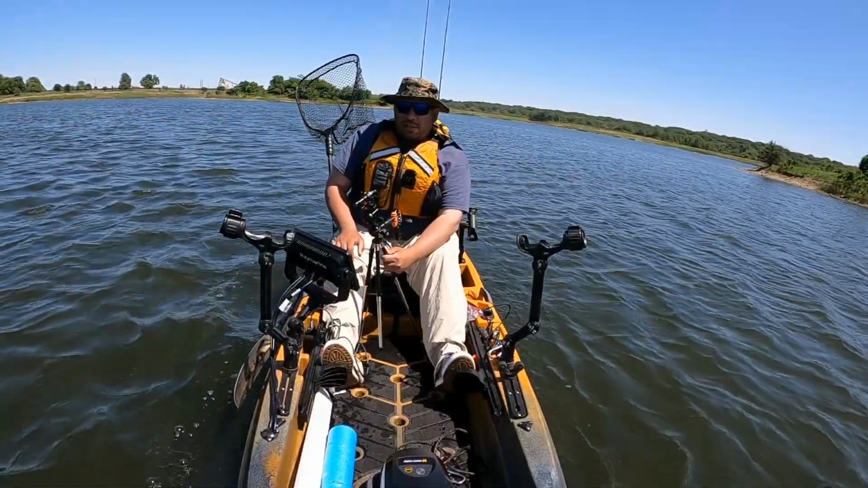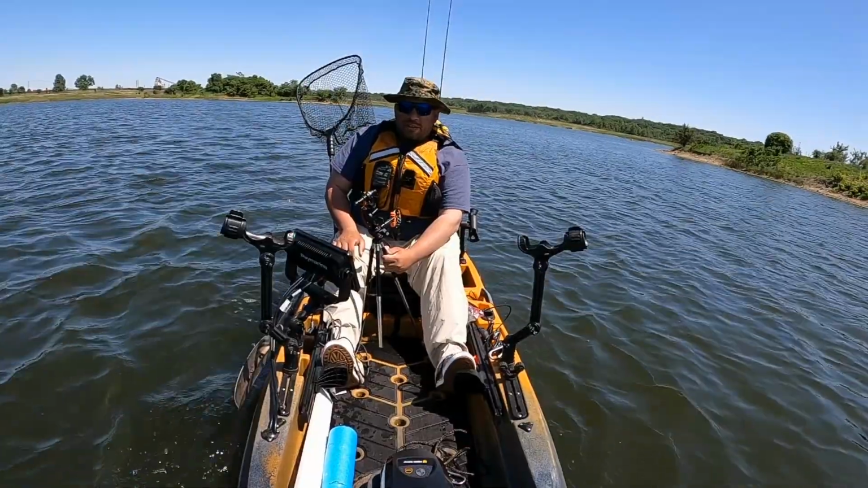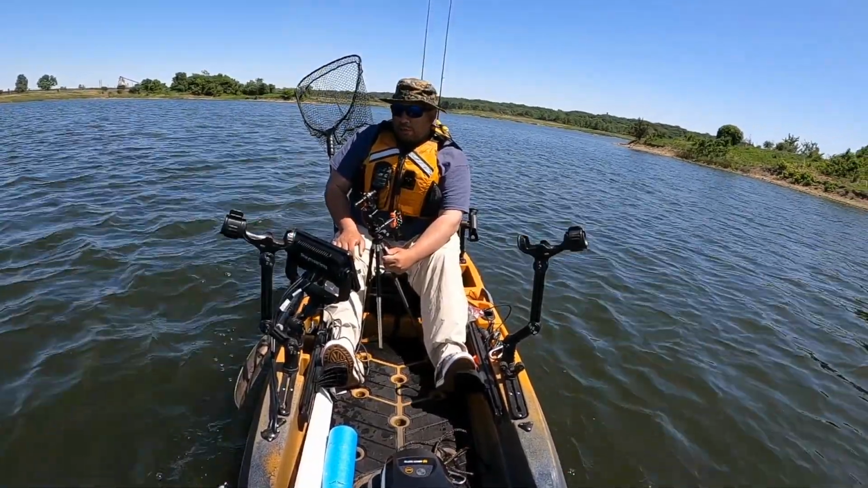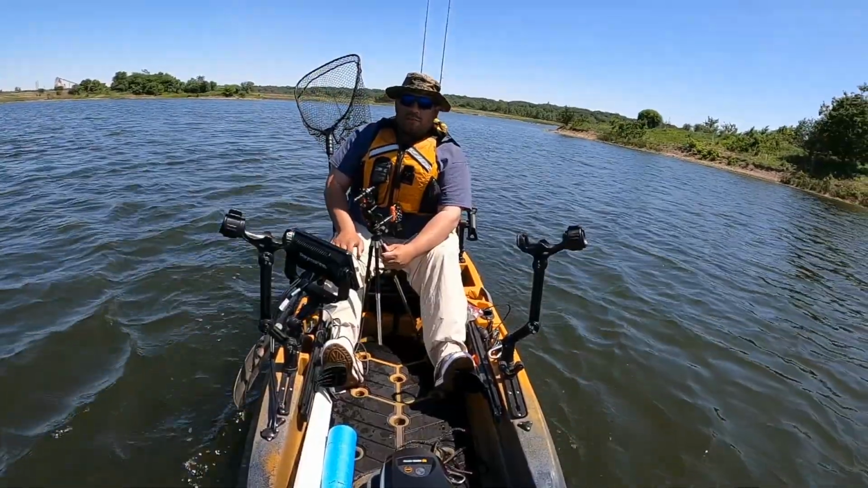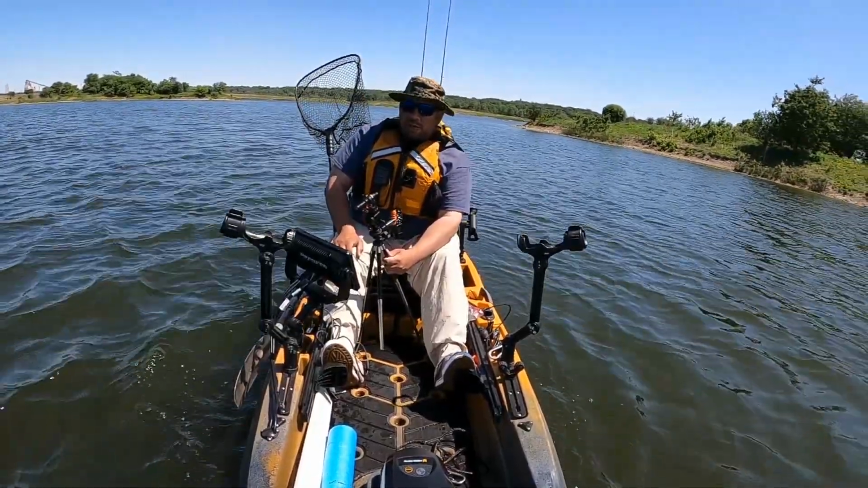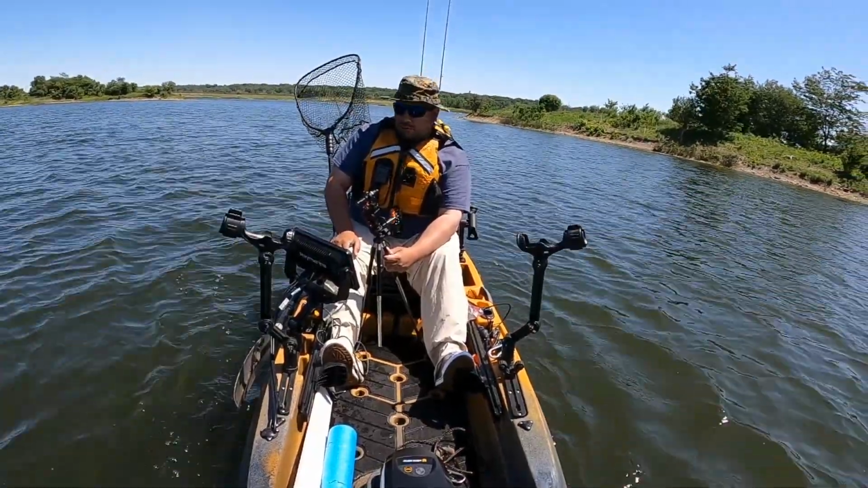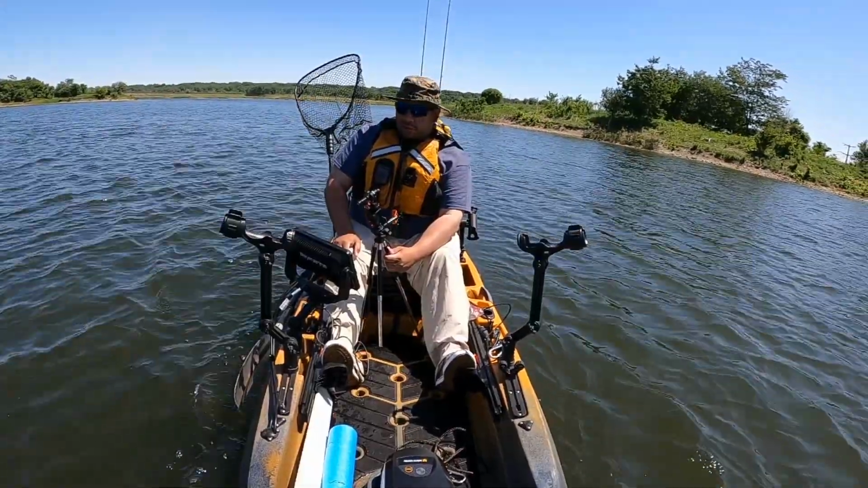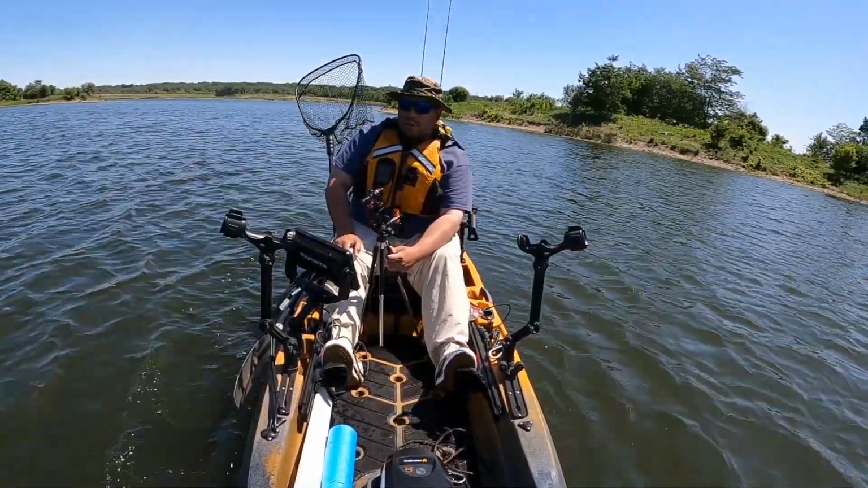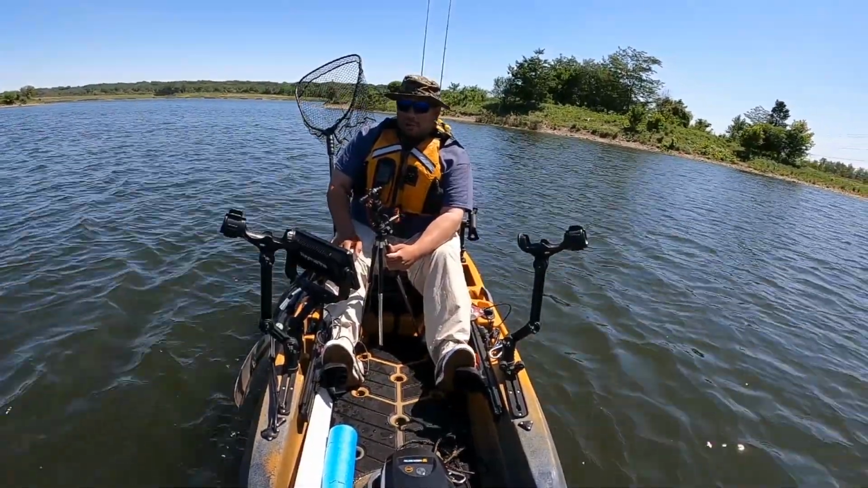Hopefully that shares with you how to implement the 3D along with your side imaging on your Raymarine Element to use it for the best possible fishing experience and to help you identify those structures and or fish, specifically if you got big bait balls, maybe you're in salt and you got bigger fish. It could be a situation where it would work. Either way, that's how I use it, and if you have any questions, let me know in the comments below.